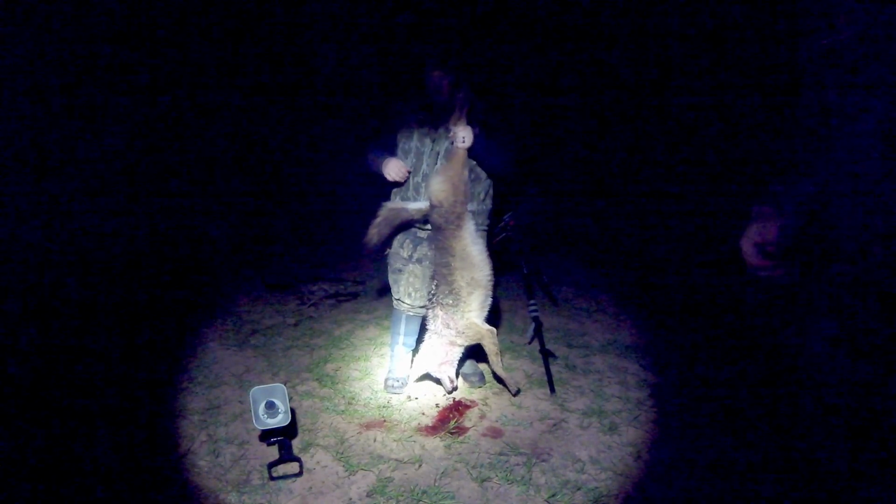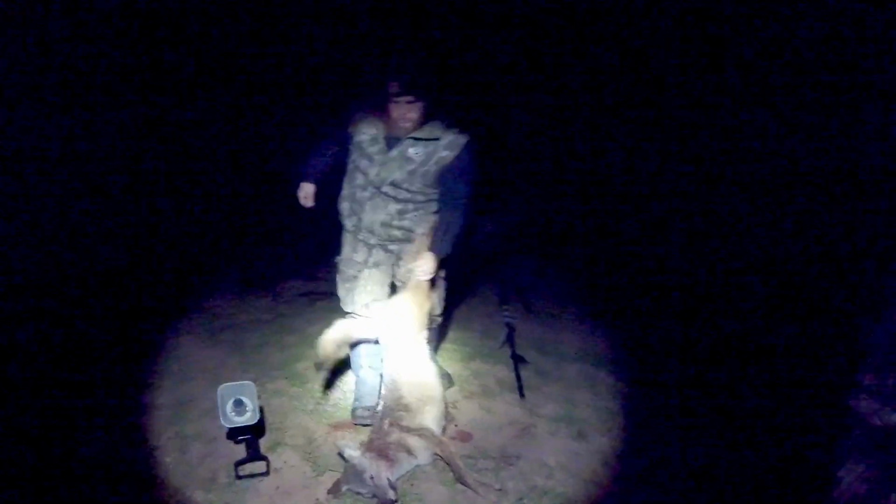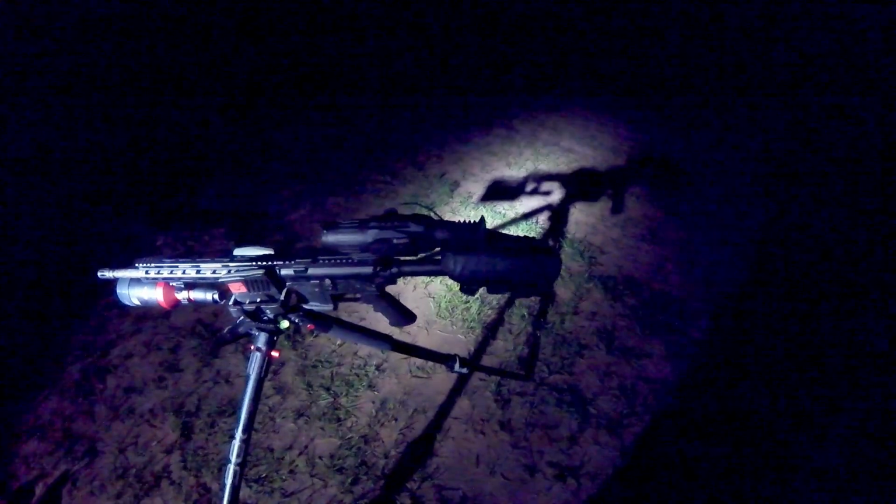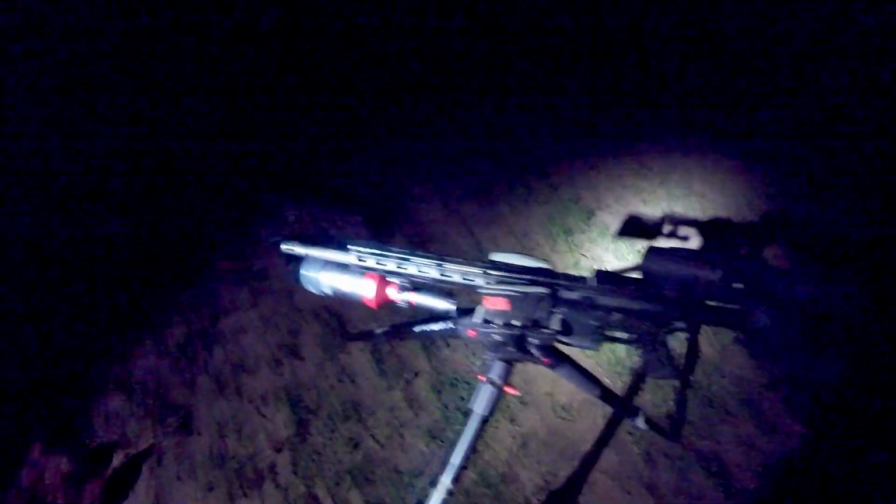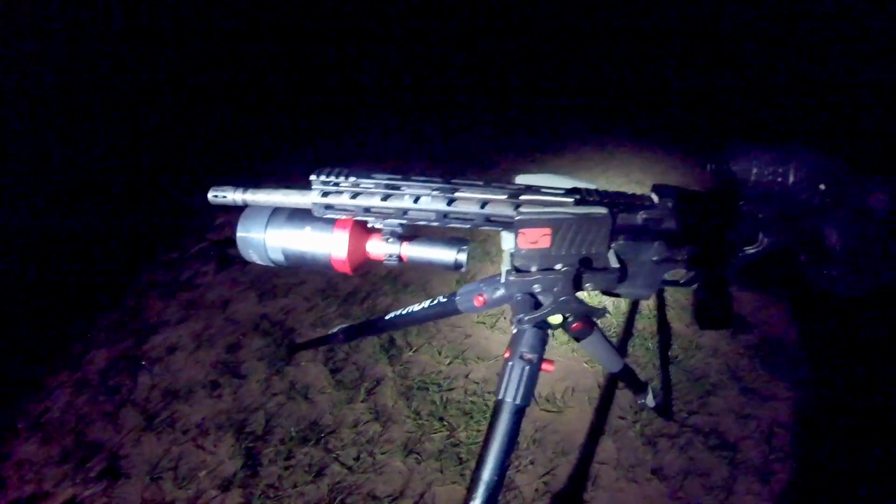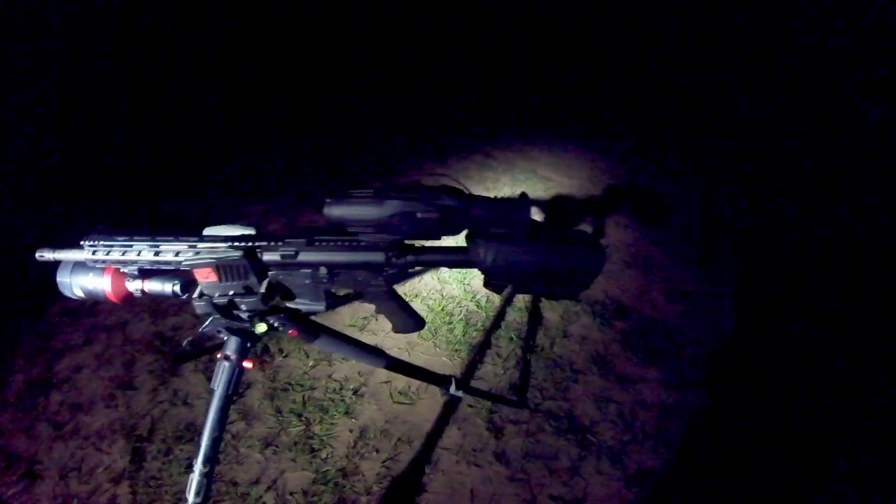Real big coyote. Well, I'll show you Justin's gun, and I talked about mine a little bit on the last video. Justin's got the Bear Creek Arsenal upper. A guy in Huntsville built this AR. Both of our guns are not super fancy and expensive, but they shoot good. That's the new coyote cannon. Looks like a Coke can on the end of his gun, but it's bright.